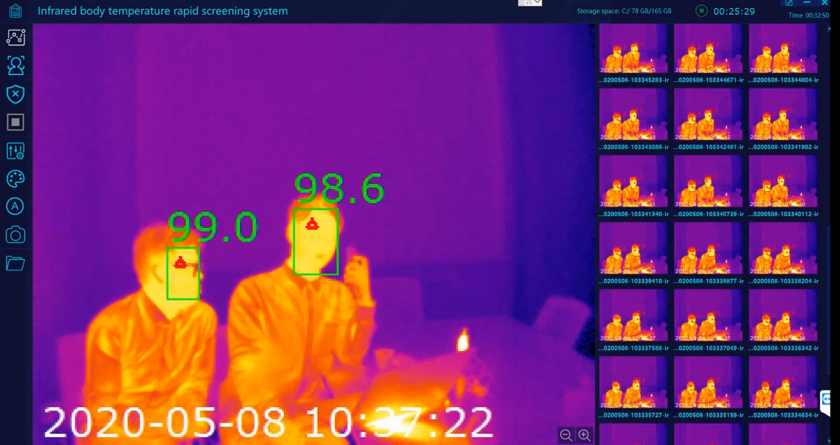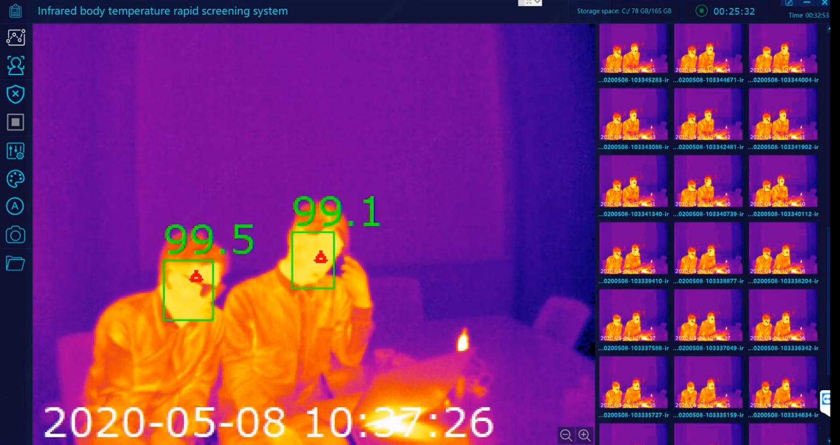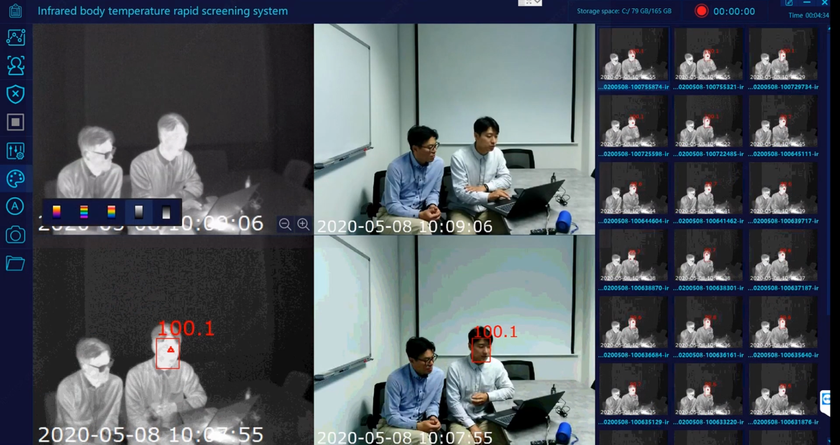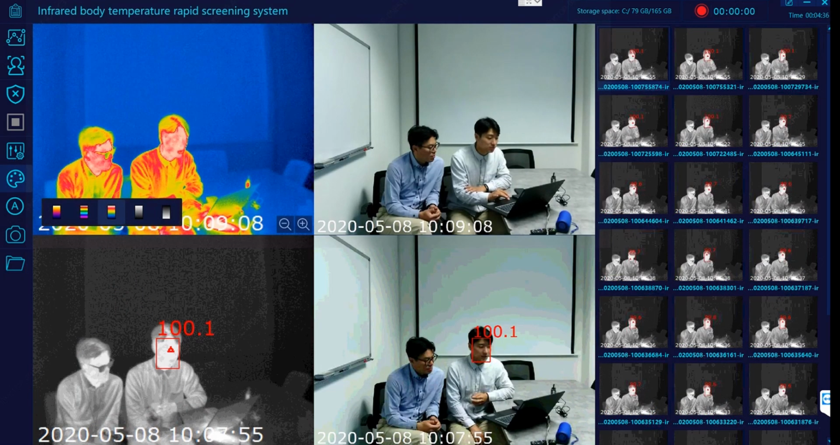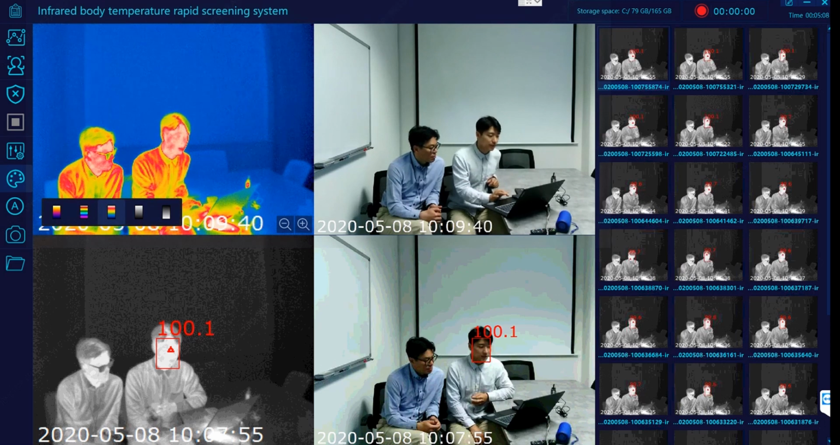On the right hand side, you see how the computer is actually recording the video on the PC and all the history of the event all stacked up there. So if you double click anything, it will play back and show you the shot. You can also change the color of the thermal imaging between gray color or different color, depends on the application.